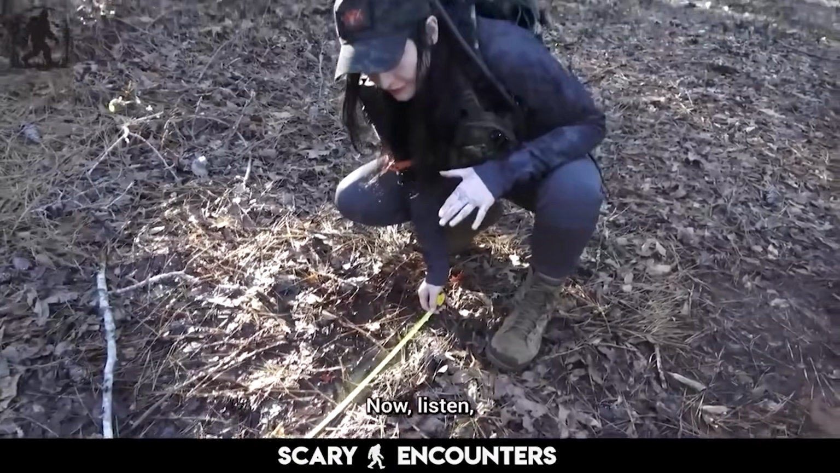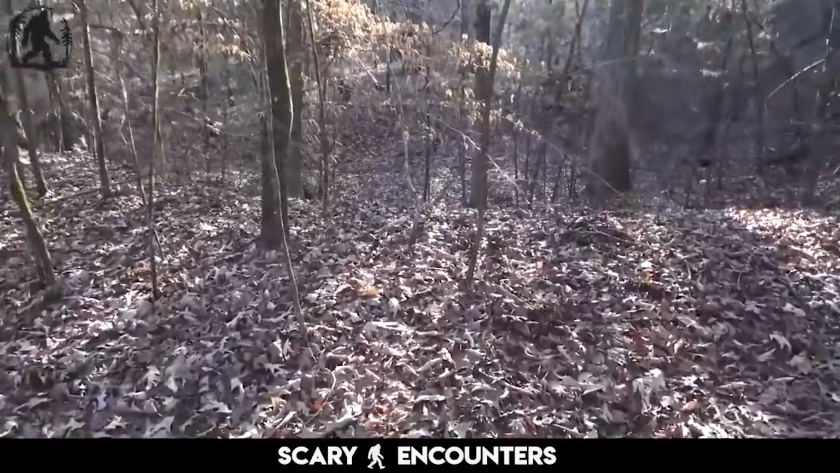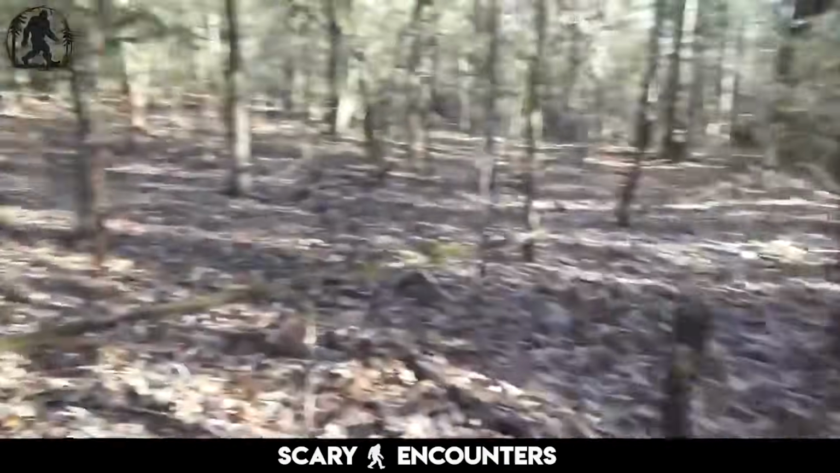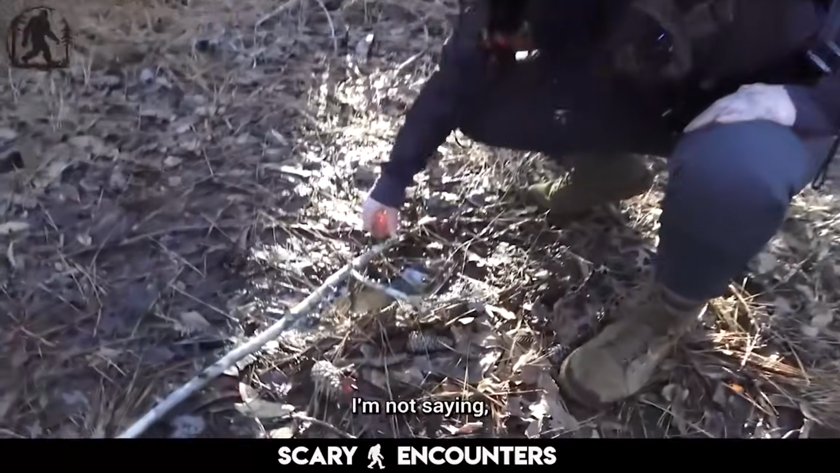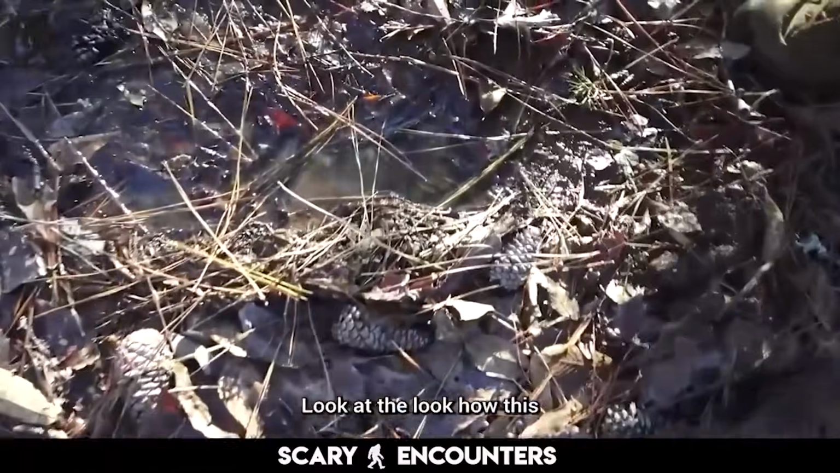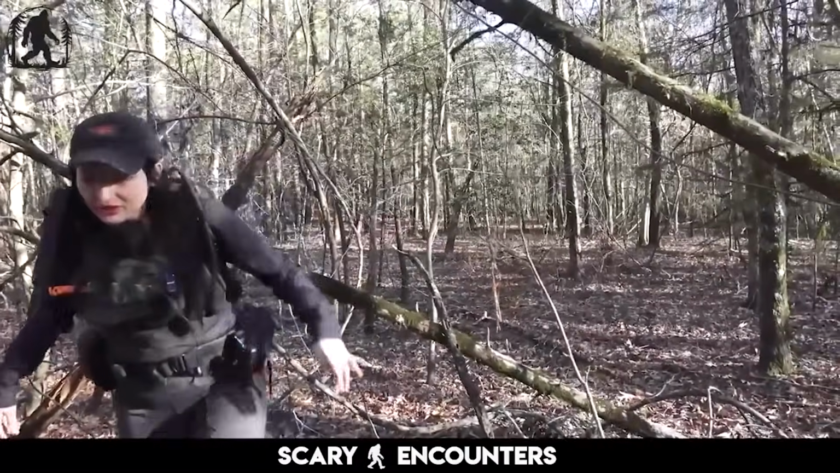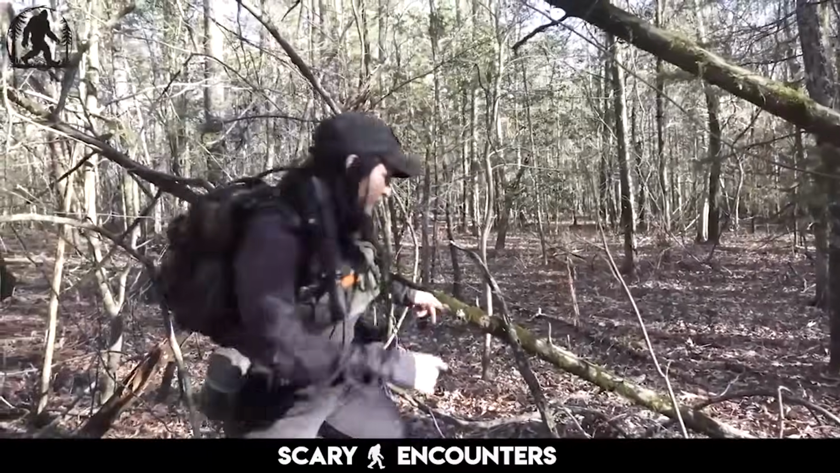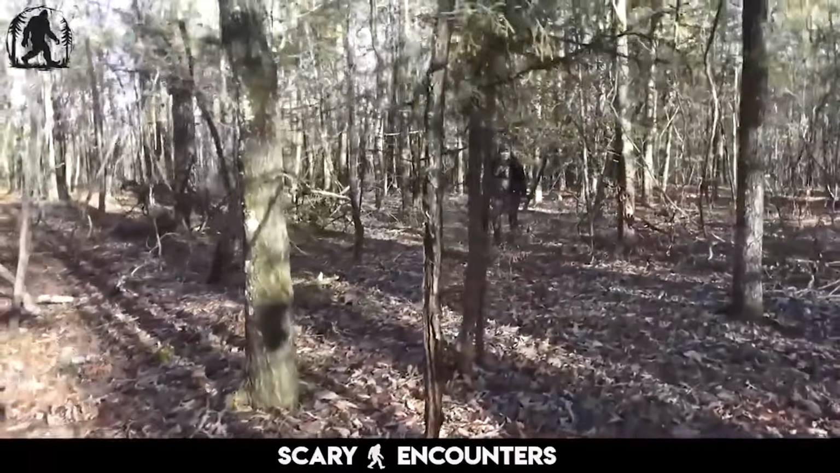Now listen. This is a very complex situation here. I don't know what it is. There are some interesting bends over here I want to check out, and then we'll continue to follow this track. Honestly, that looks like a thing. I'll go this way to check it out. You just follow me this way. Whoa, terrain's getting weird over here. There are some drop-offs, and then we're getting into some depressed areas over here.